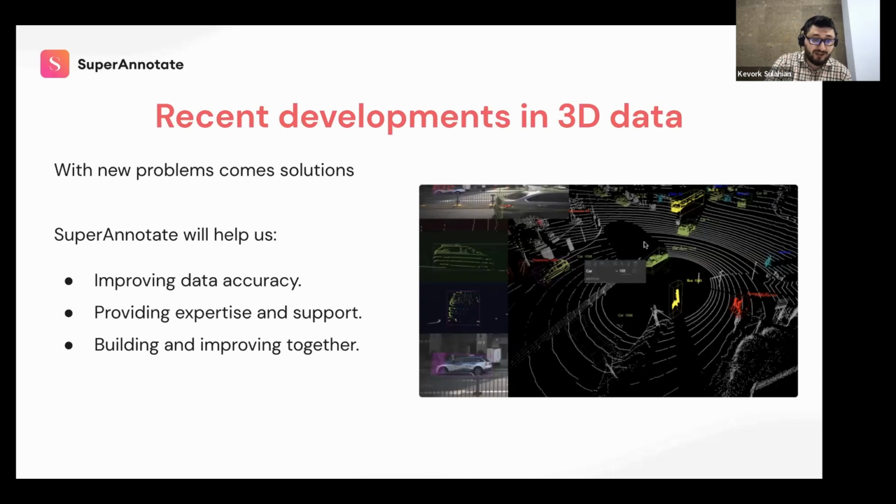Now that we have talked about the problems, how are we trying to solve them? Basically, we are trying to make, first of all, 3D data more accessible and overall improve the performance of models by tackling some of the problems previously mentioned.